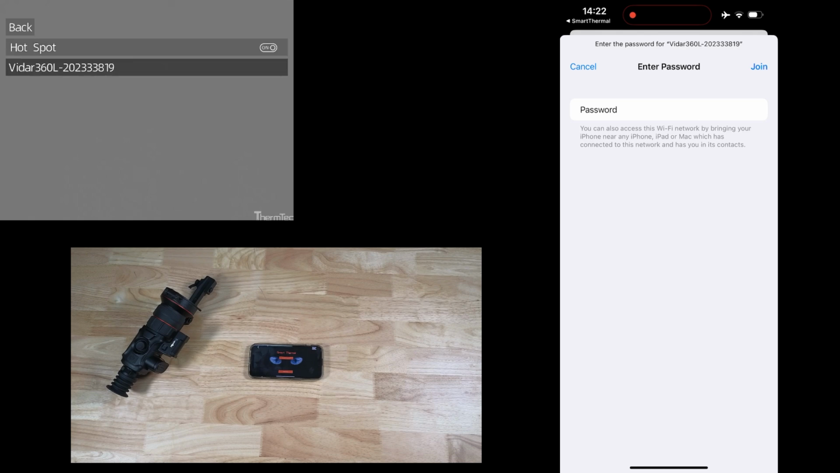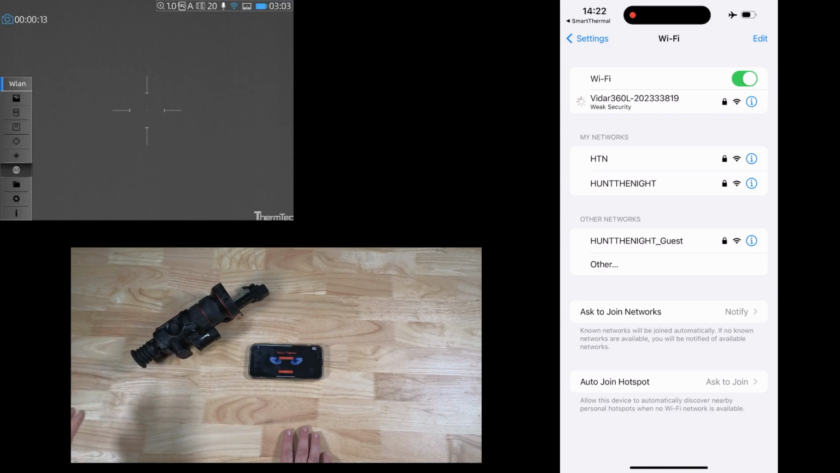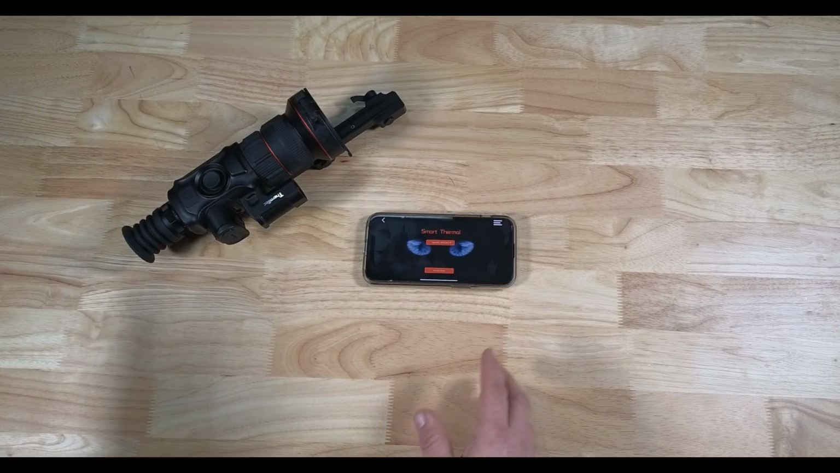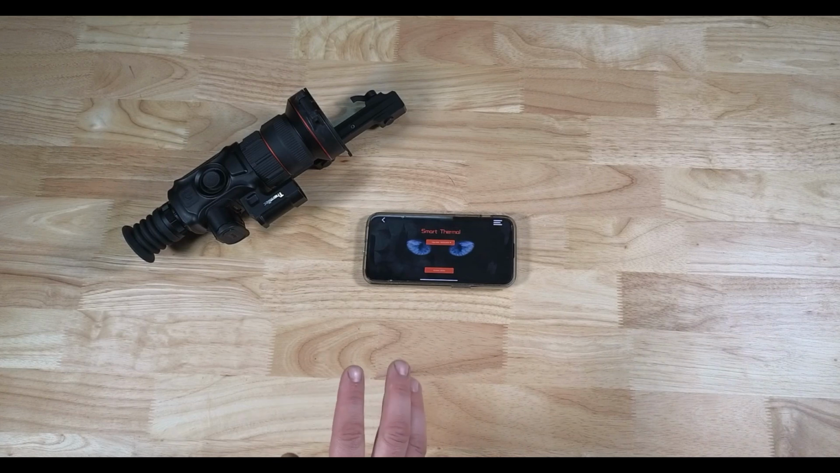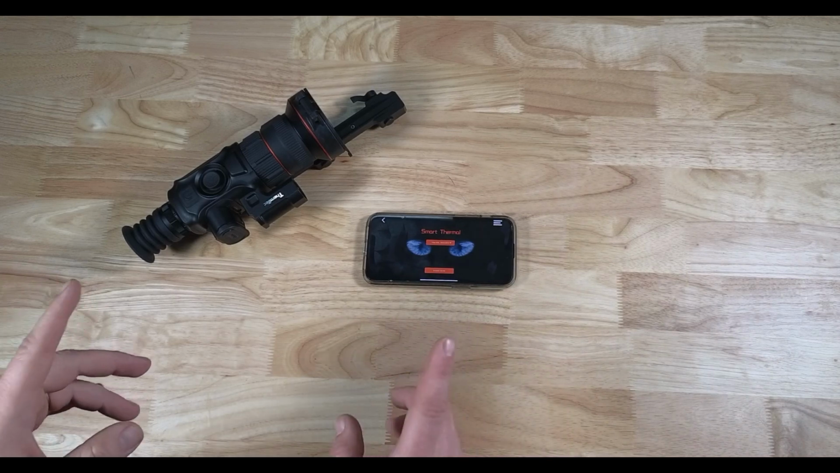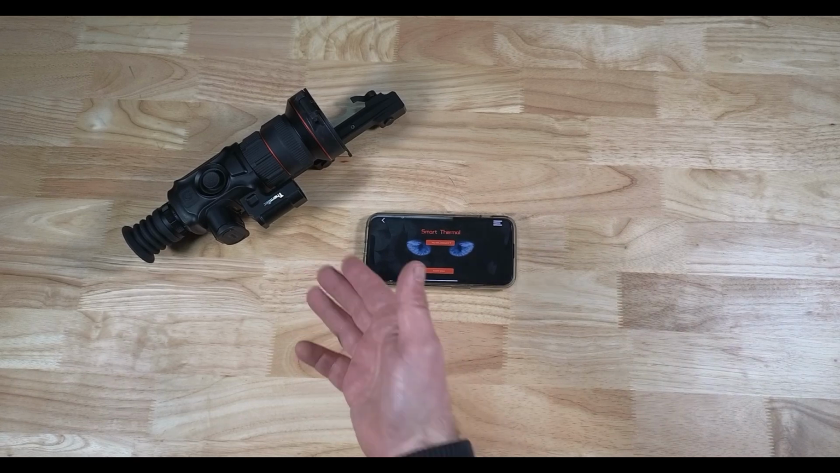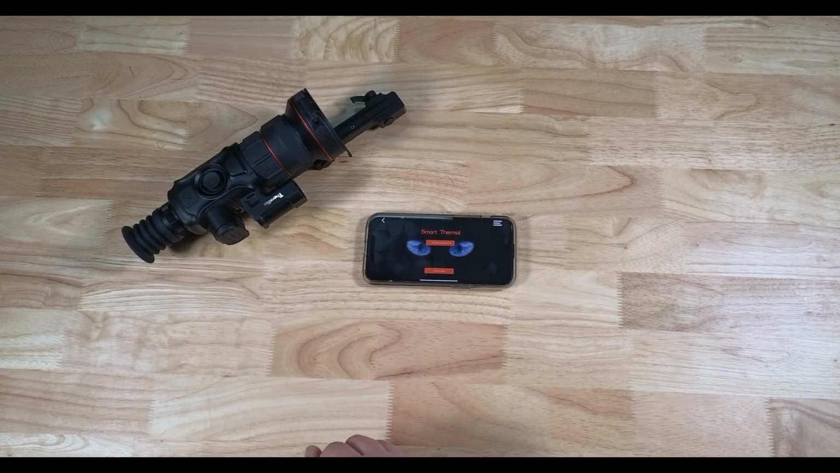Now, what we're going to do today is have a look at how to set up the ballistic rangefinder inside the ThermTec series of scopes. I'm using a Vidar here today, but it doesn't matter if it's a Vidar or an Ares, if it's a dual field of view or a single field of view, as long as it's got the firmware in it that supports Ballistic Calculator, and as long as it's got the rangefinder, it's going to work. Okay, this process is the same.